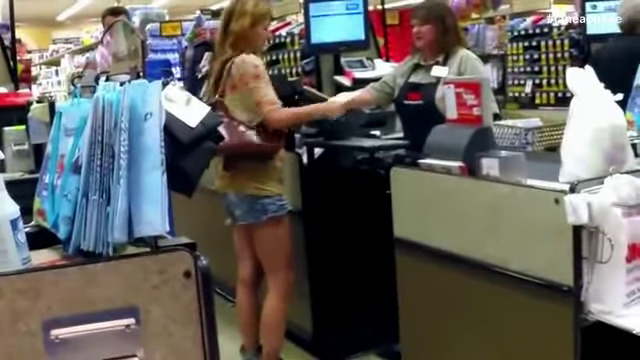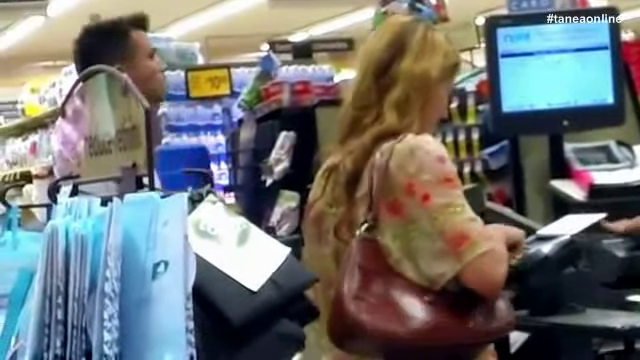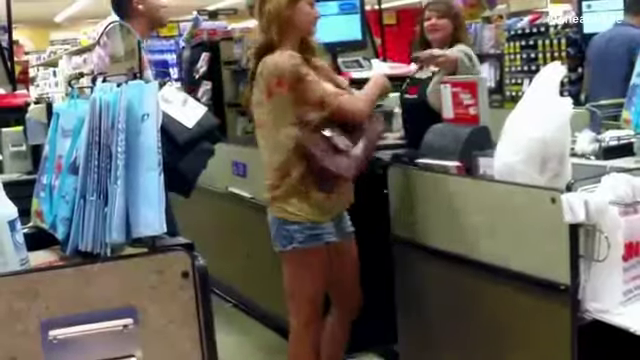So she just swiped her ATM card and she's inputting the PIN here, which is the last thing you do before you finish your transaction. And then I step up to make my purchase. So that was it. If you missed it, let me play that last part over again. You'll see as I walk up, my phone just briefly hovers over the keypad.